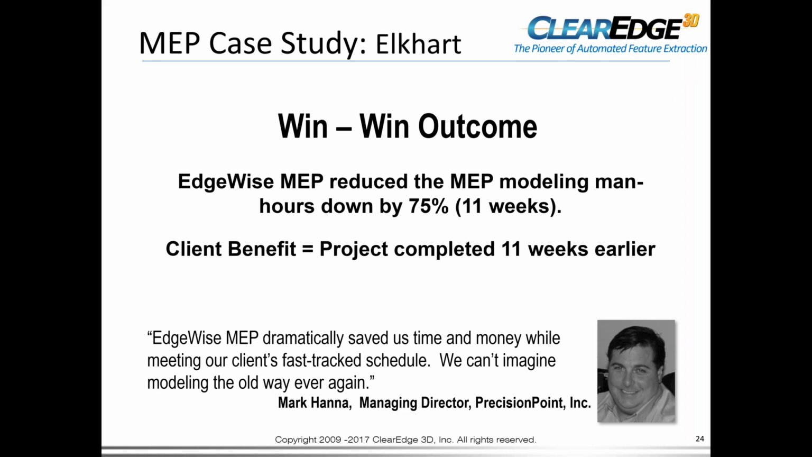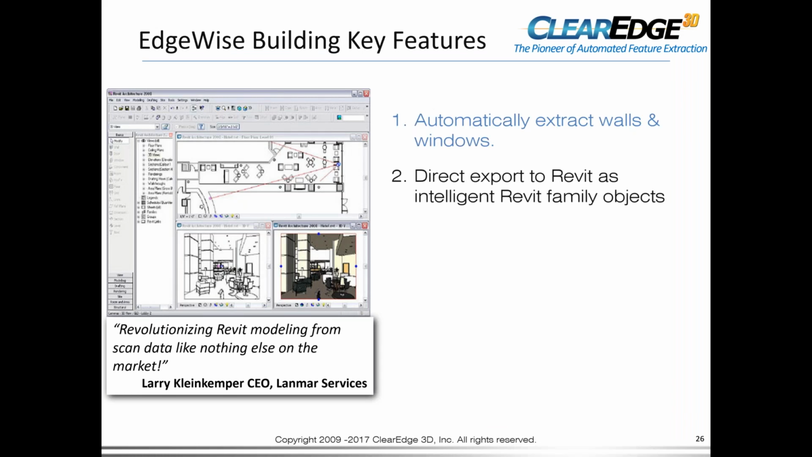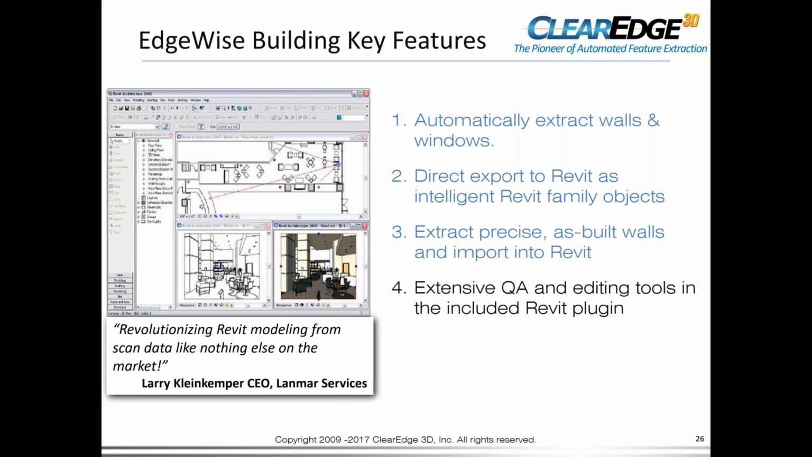On the building side, we automatically extract walls and windows. We have a direct export to Revit as Revit family objects. And what we actually extract are as-built walls, not as designed. In most parts of the world, the walls are not plumb and square, so we give you the as-built walls. If your angle is 88 degrees for a corner as opposed to 90, Edgewise will point that out. We also have extensive QA and editing tools included directly in the Revit plugin.